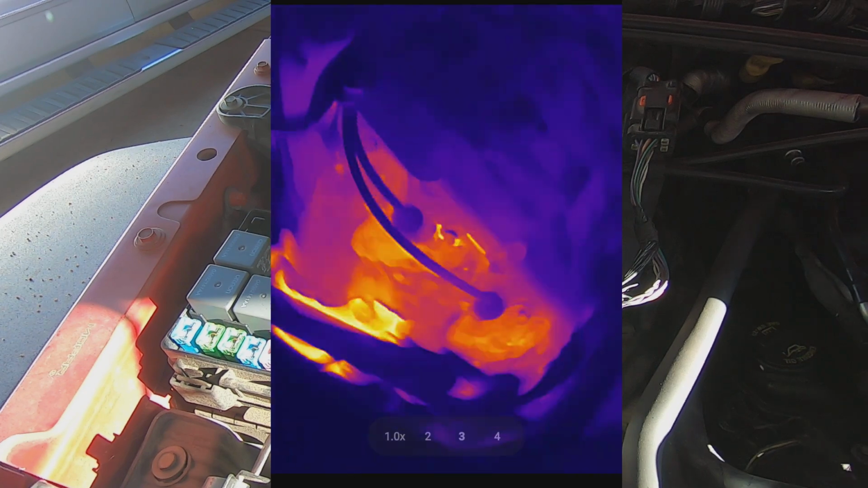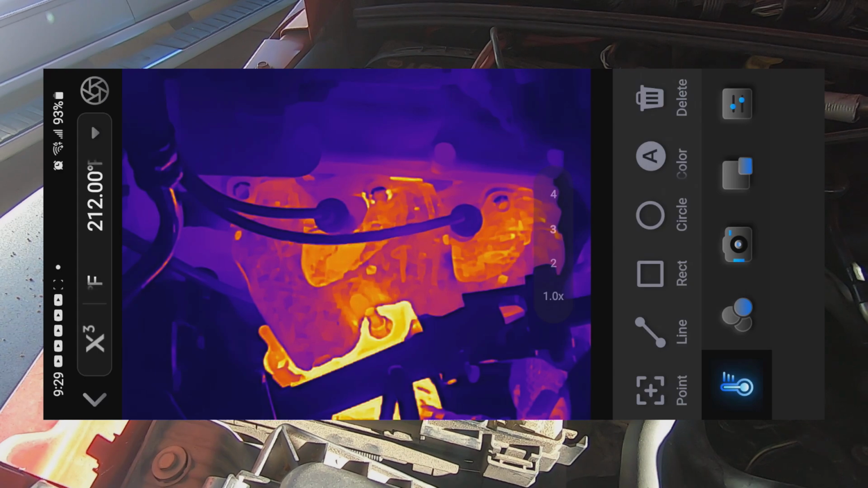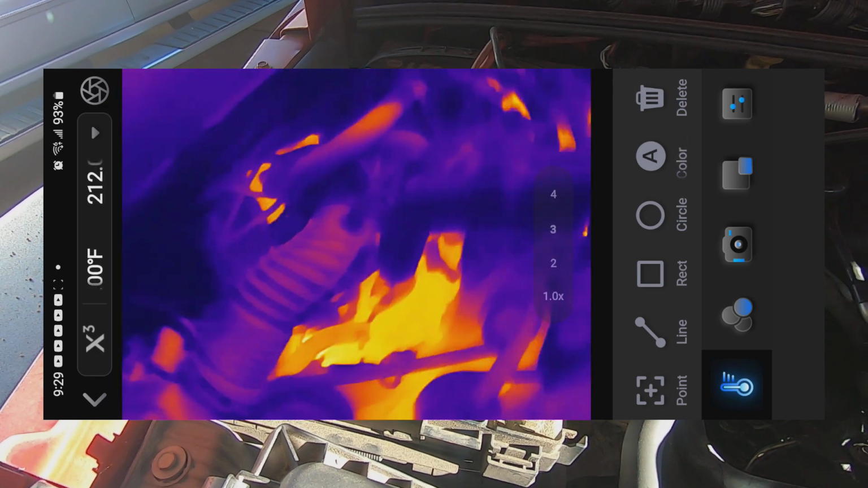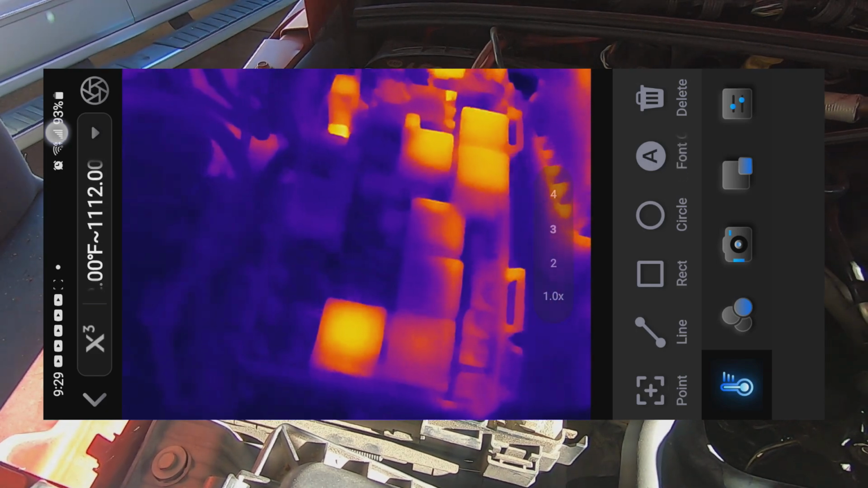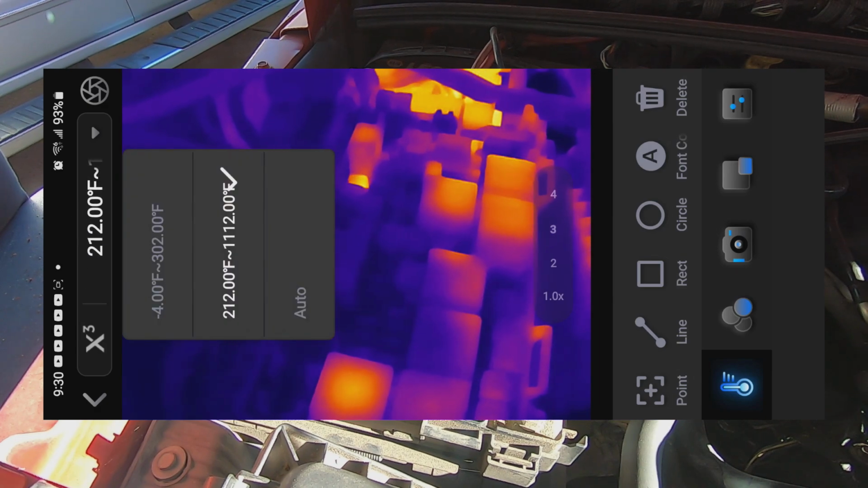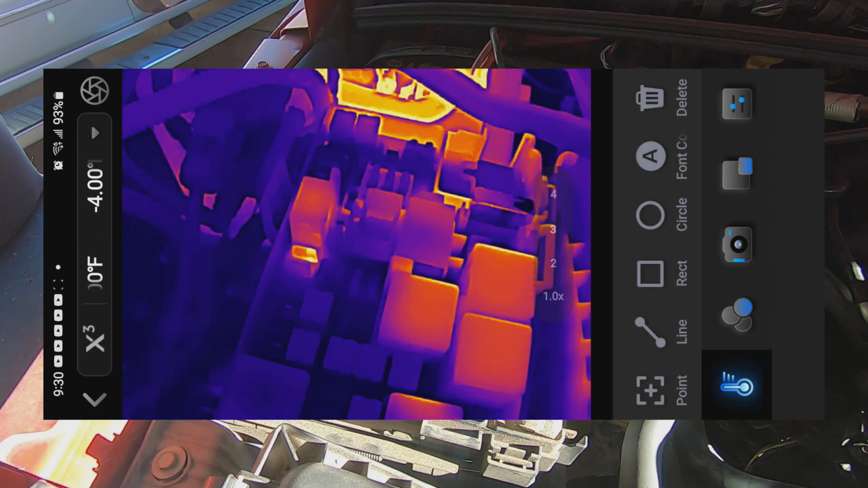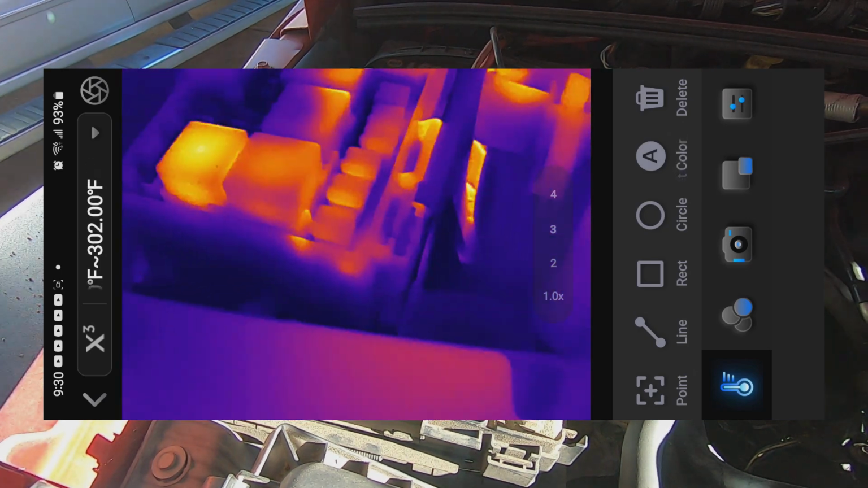You can see how I get a lot of use out of my thermal cameras. Use them all the time for stuff.